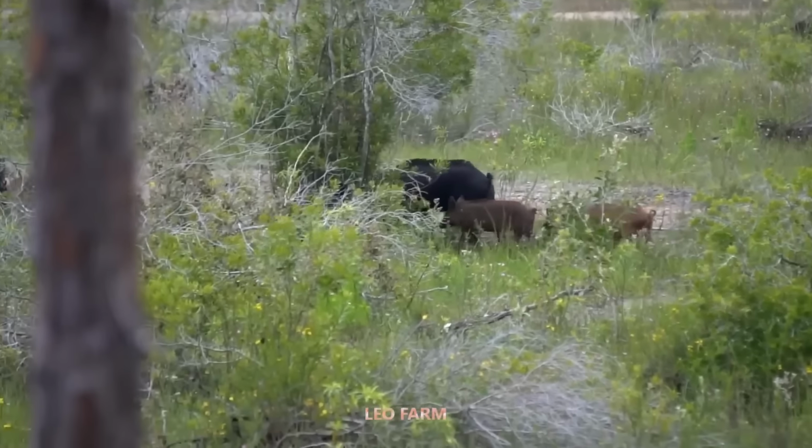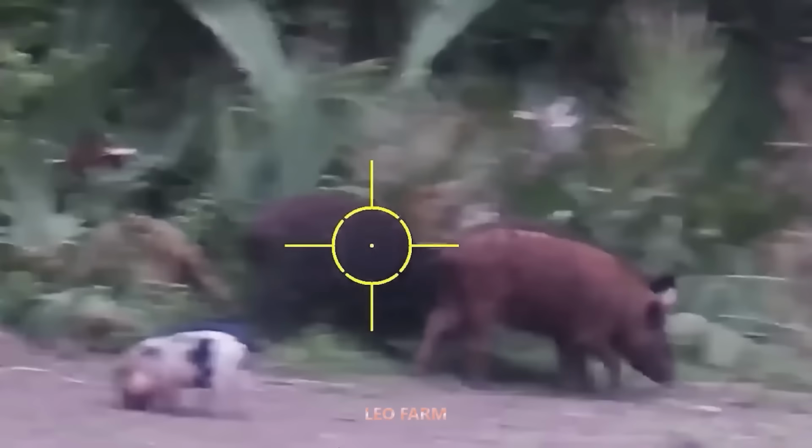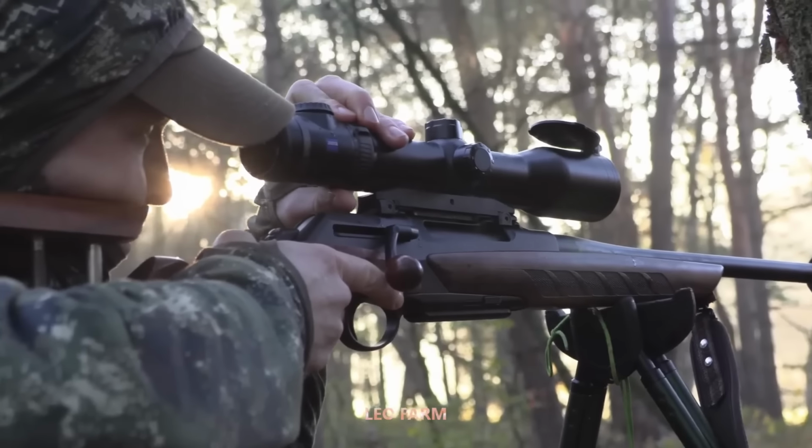Doing this work takes more than guts, quick reflexes, and persistence. It takes a heart of steel that doesn't flinch at danger. Everything we do is to protect the rice fields heavy with grain, to buy peace for the village.